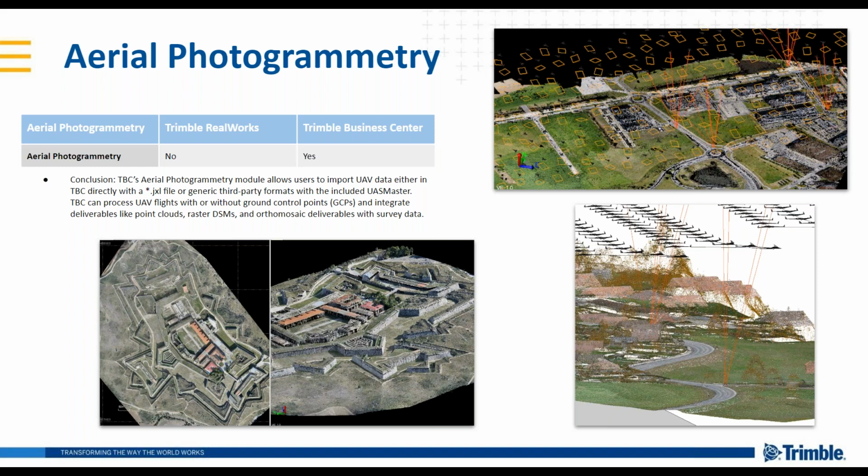Of course, as surveyors, we want you to get as tight as possible. So GCP is strongly recommended. Won't go off on too much of a tangent there. But another unique thing about Trimble Business Center and support for aerial photogrammetry workflows is the included UAS master package. UAS master will support all third-party non-JXL based UAV data, and that is included in your aerial photogrammetry license and ships with TBC. So it's already something you've got if you've installed TBC.